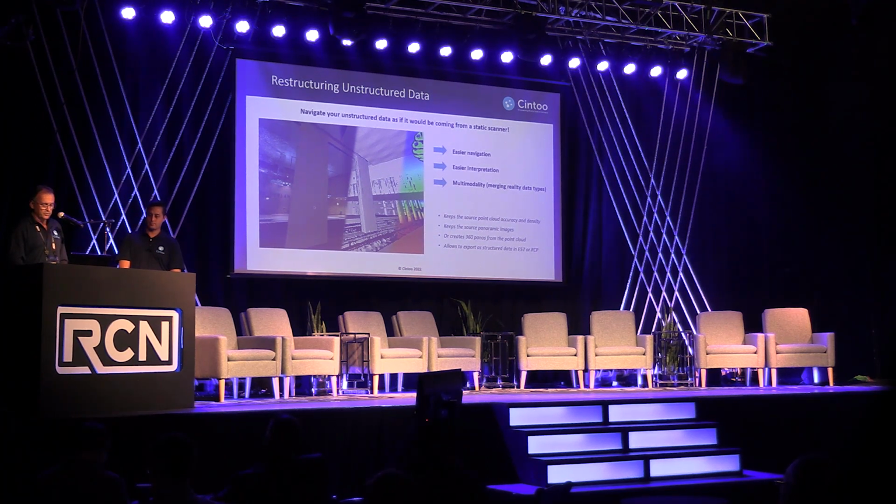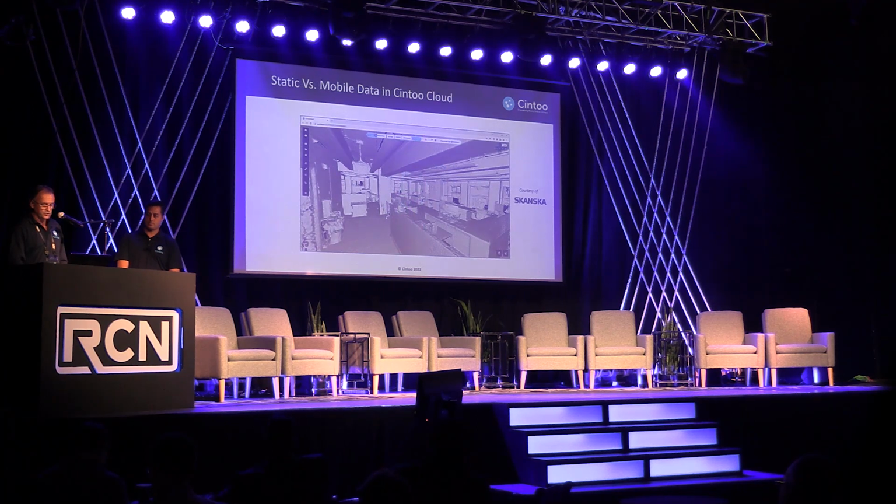So the point is, let me show you this work that was done by one of our customers in New York, Skanska. You may have heard about them, of course. They did an interesting job. They asked many vendors to come and laser scan their office space. Okay?